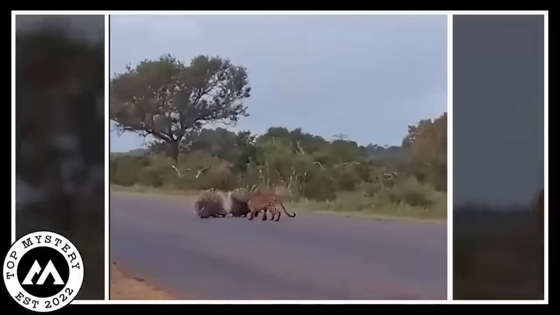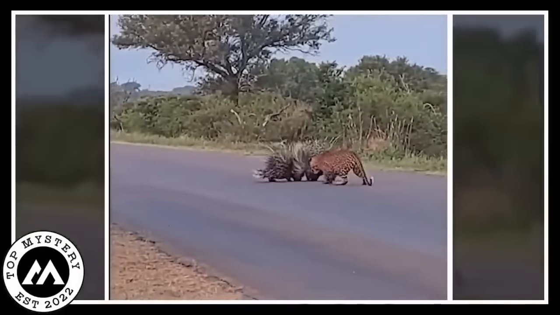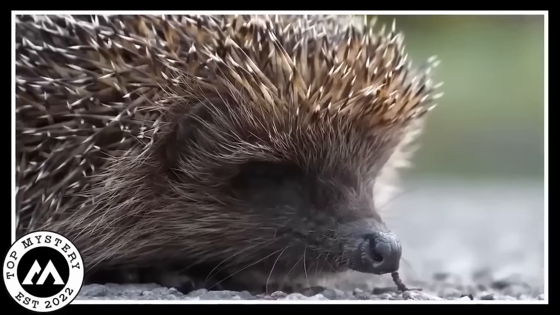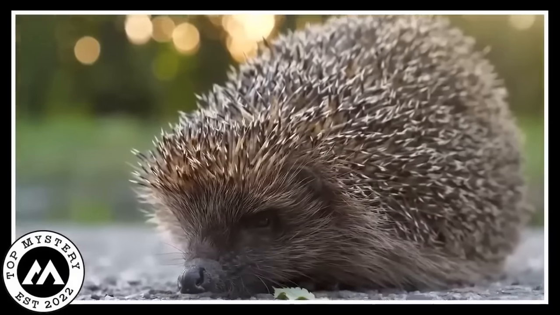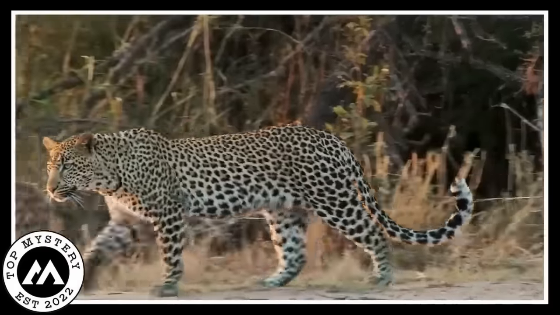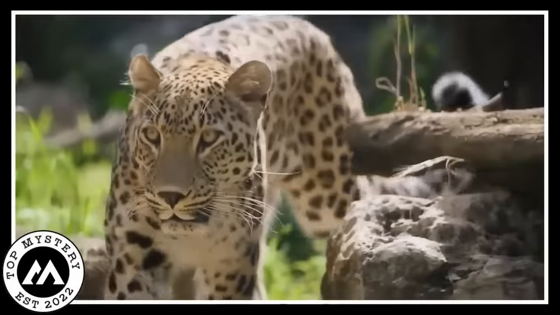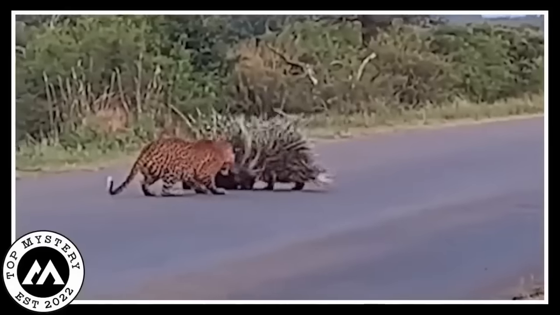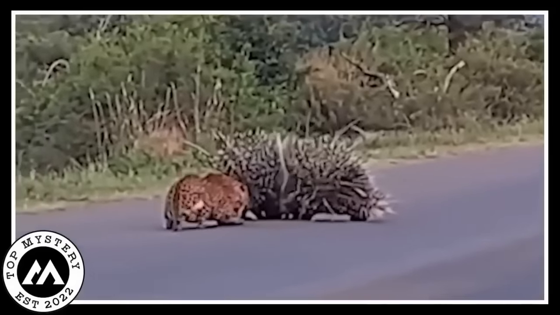Hedgehog protected their babies. Once upon a time in a spiky world, a hedgehog family faced a big problem. A speedy leopard came strolling down the road where the hedgehogs lived. Uh-oh. The tiny baby hedgehogs were in danger. Hold on, Mama and Papa Hedgehog were heroes for their little ones.